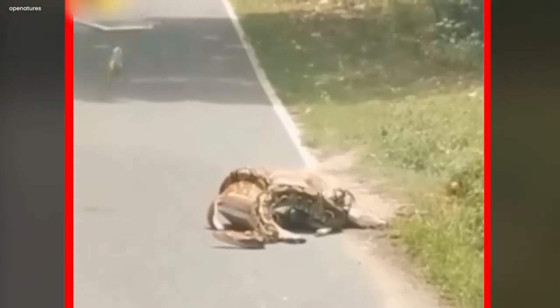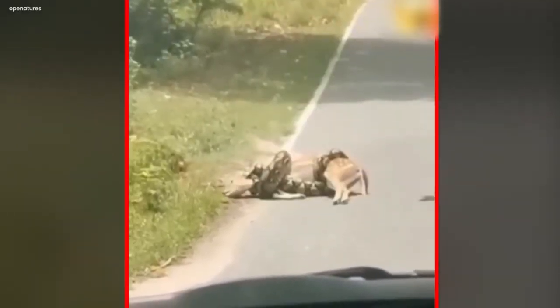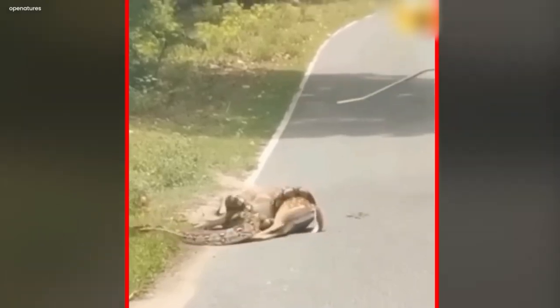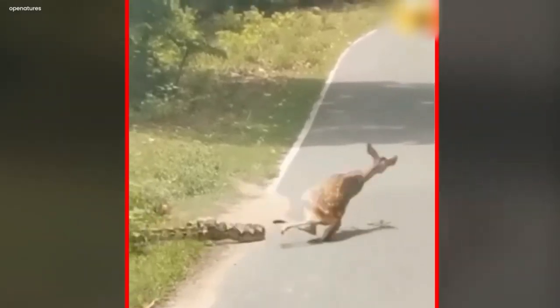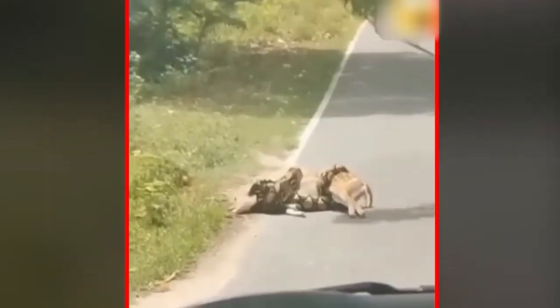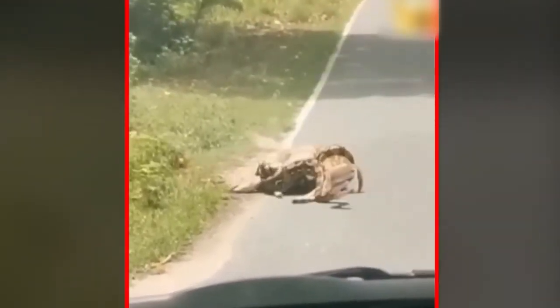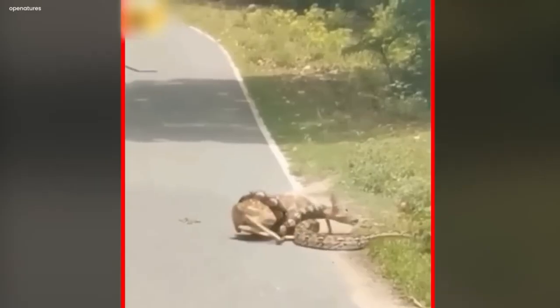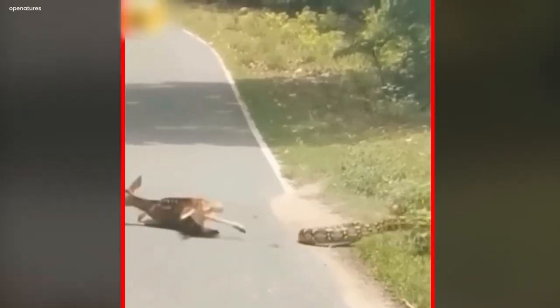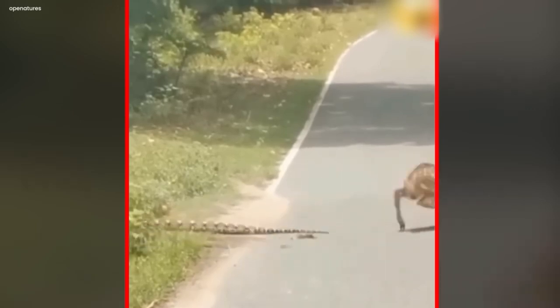People try to save the deer from the python. They take a large branch from a tree and hit the python from a distance. They hit the python a few times until it lost its grip on the deer. The deer also tries to escape as the people hit the python. At last, the python leaves the deer and runs back from where it came, and the deer runs in the opposite direction.